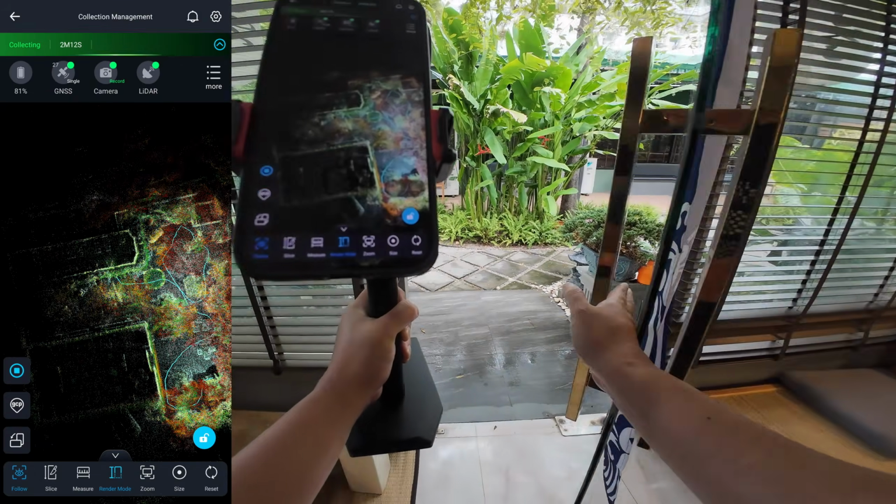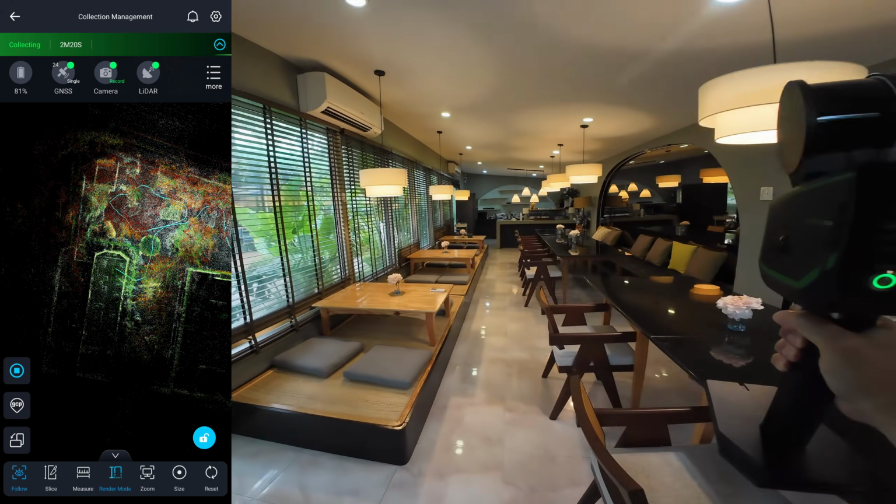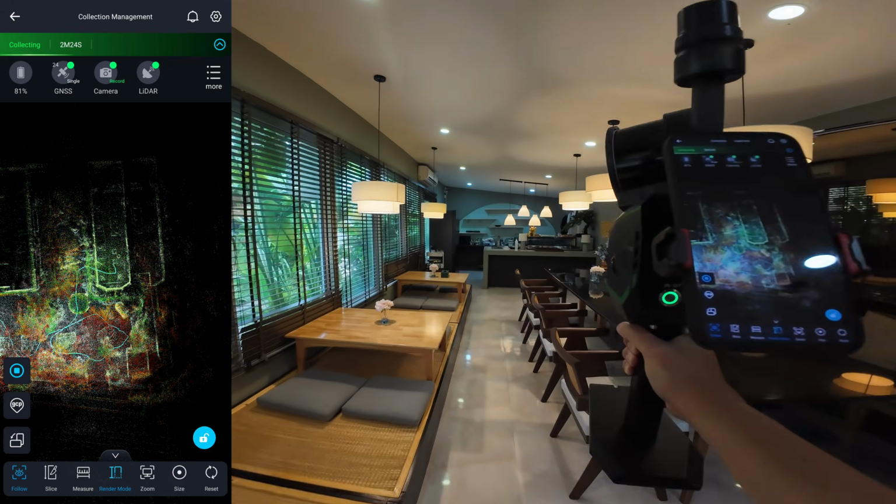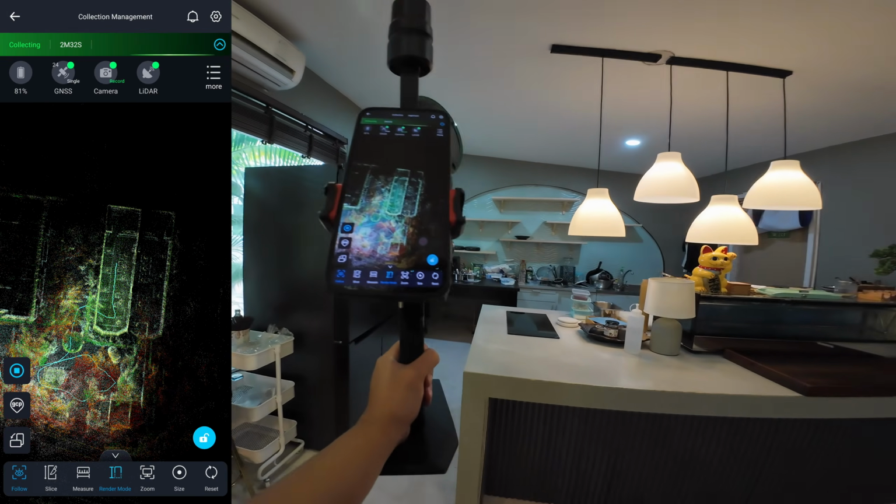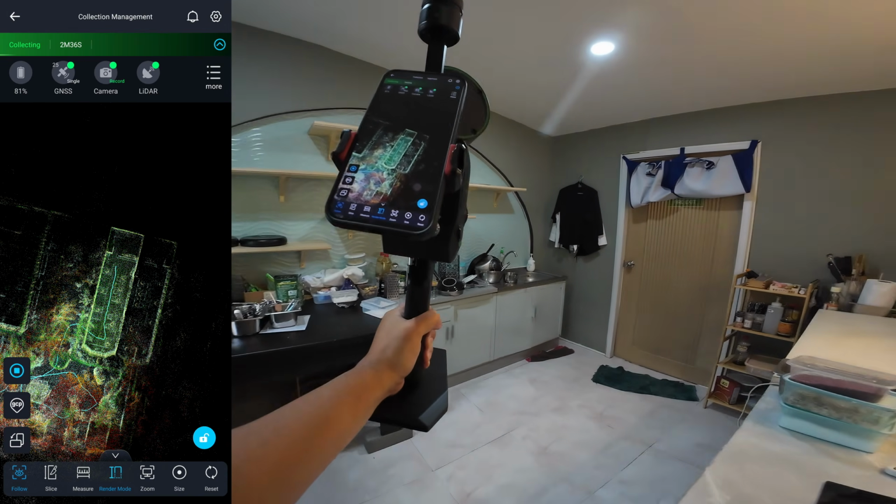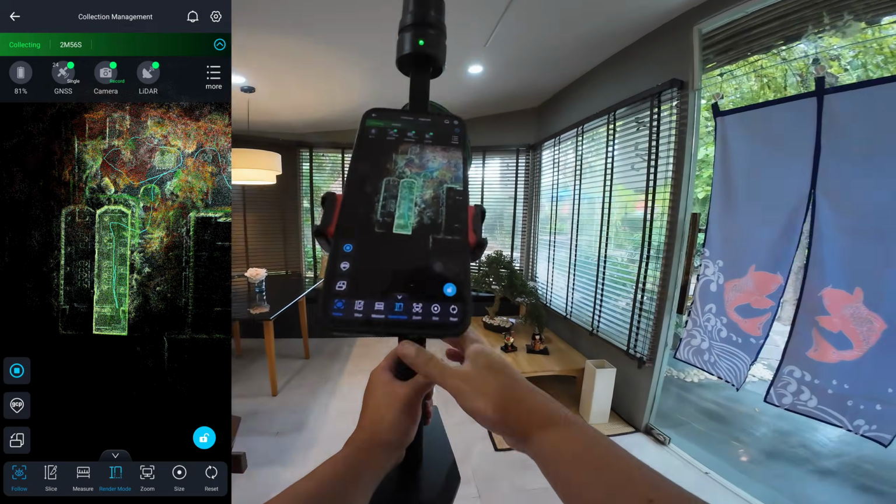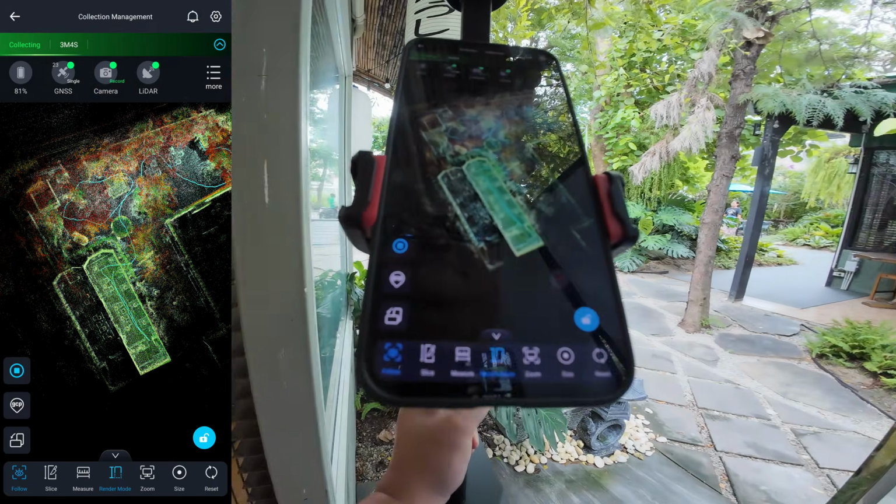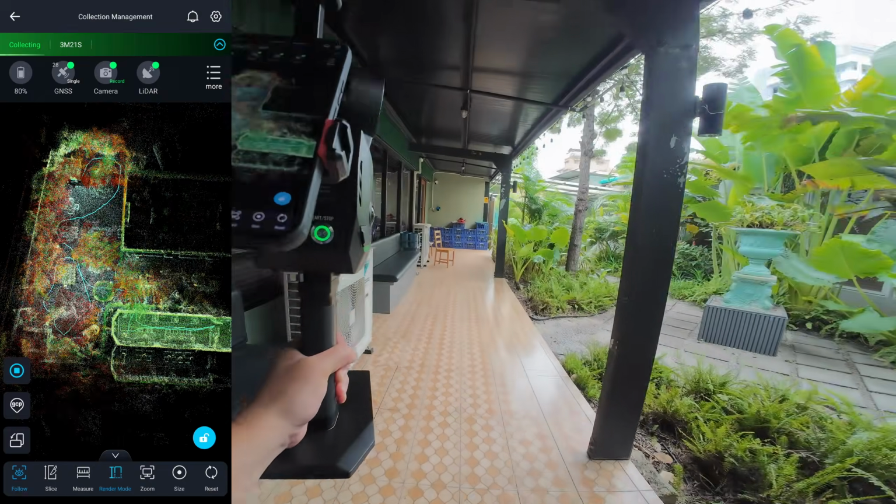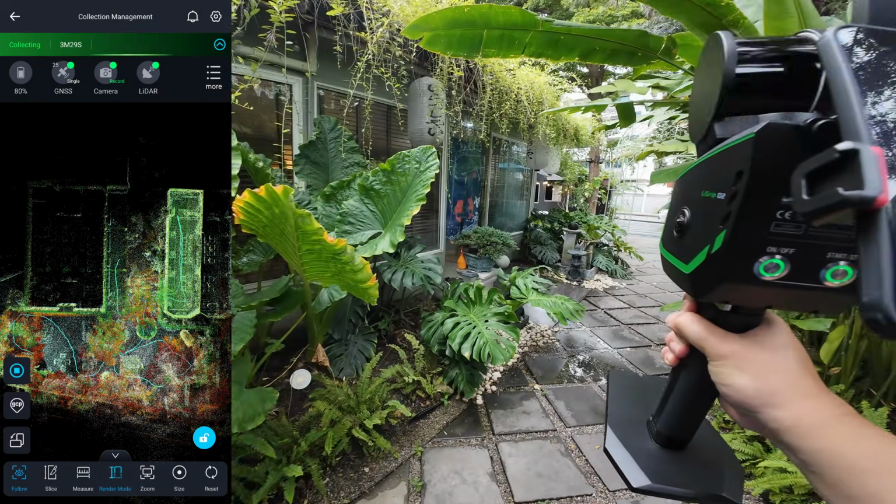Moving into the sushi bar, you will notice these large mirror panels. They create ghosting on the opposite wall, and later I show you how to remove those artifacts. I walk in small loops to boost accuracy and eliminate blind spots.